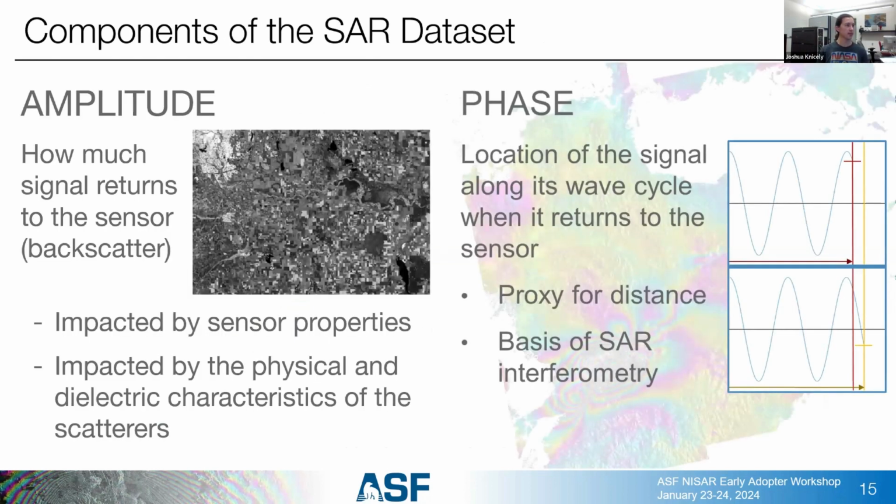All right, components of the SAR data set. There are really two big pieces. The first is amplitude, and this is basically just the backscattered signal that comes to us. This gets impacted by a whole bunch of things. We have the sensor properties, we have the target characteristics, we have viewing angles, which we'll get into more. And the amplitude, that's what gets used to create these grayscale images of radar that we see so very often.